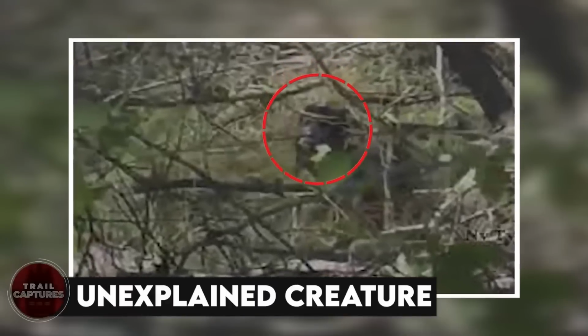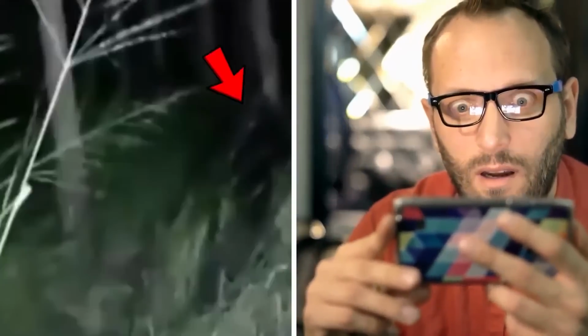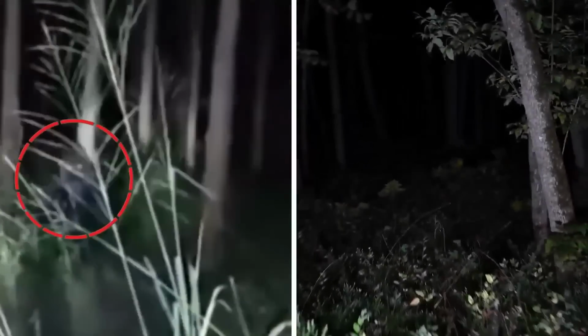Unexplained creature. This mind-blowing trail footage unravels an unexplained creature. It is a black creature with 4 legs and white, shining eyes, which makes it hard to identify it. Just look at the scary eyes of this animal. On top of that, this video was captured in the dark night with some horror sounds of these wild creatures in the back. With every inch closer to this animal, it gets more horrifying to see.